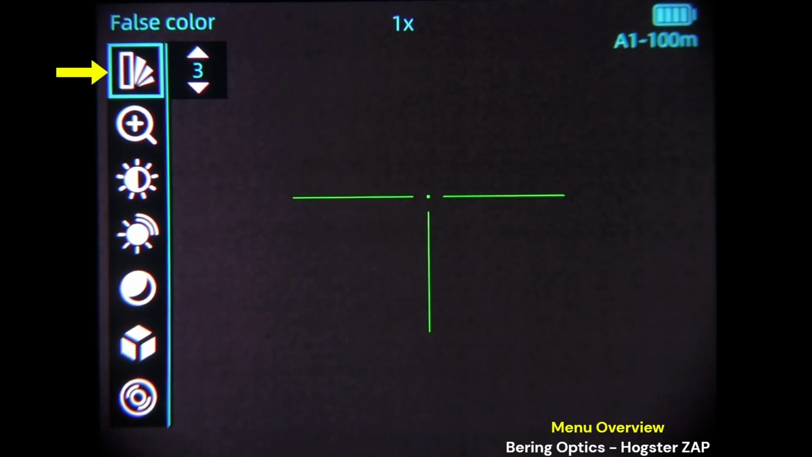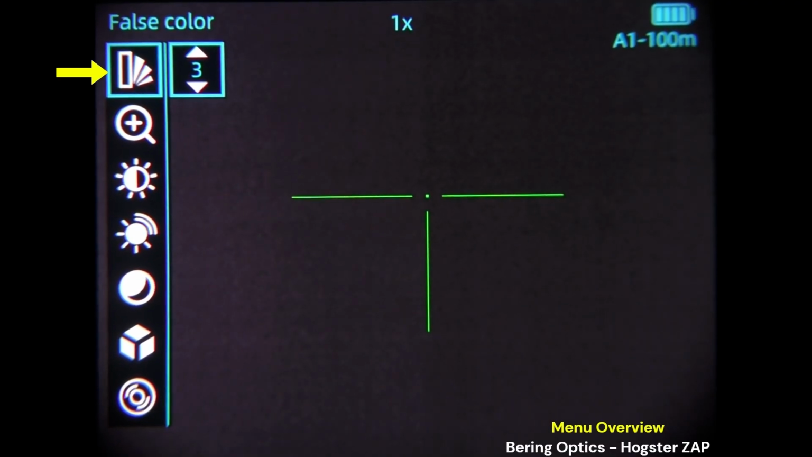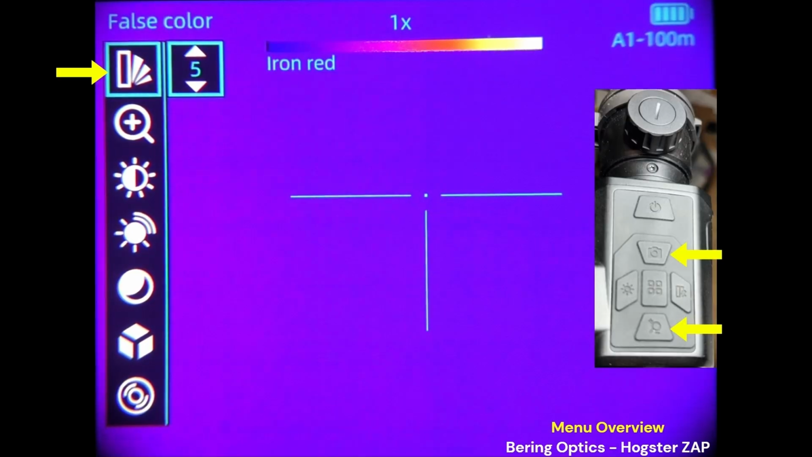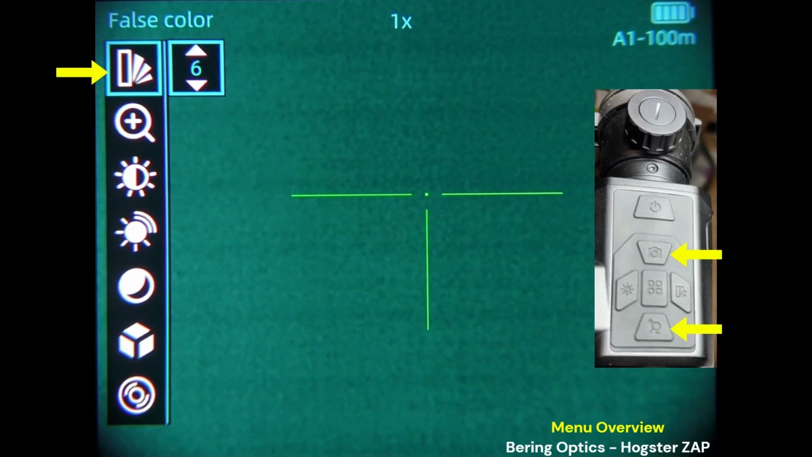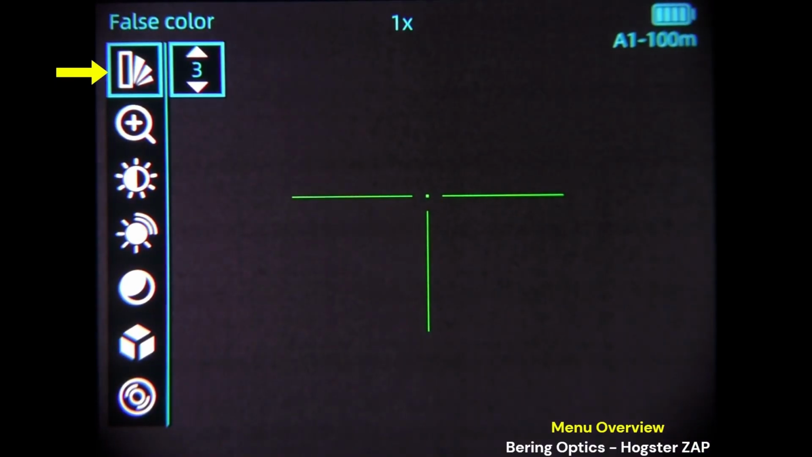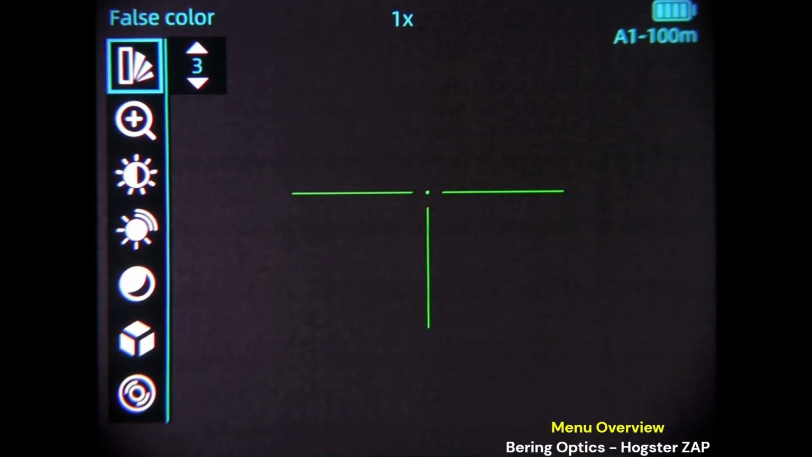False color stands for color palette. In order to select it, you would push the right key on the scope. It's now highlighted, and then you would cycle through with the forward and back buttons. And there are 6 different color palettes. When you're done there, you just hit the left key to back out of it.